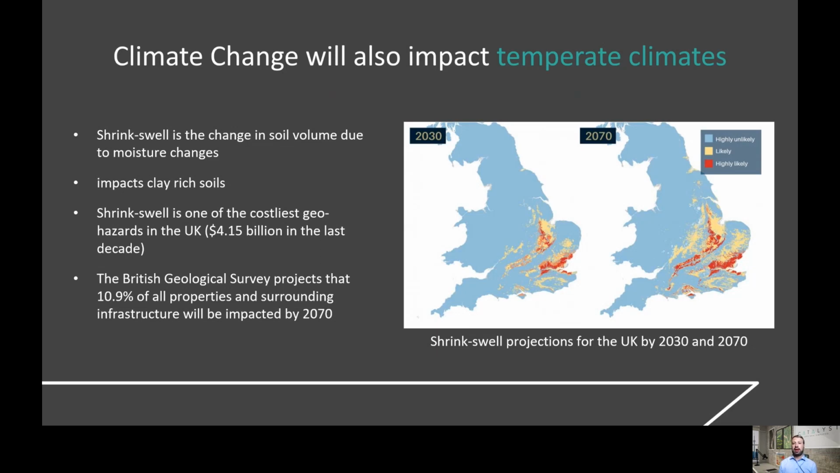Now, this is one example of that, where basically a concept known as shrink swell, which is the change in soil volume due to the amount of moisture in the soil, particularly impacts clay-rich soils. As they absorb a lot of moisture, they swell up and actually expand. And as they dry out, they tend to crack and crumble, and that causes the subsidence.